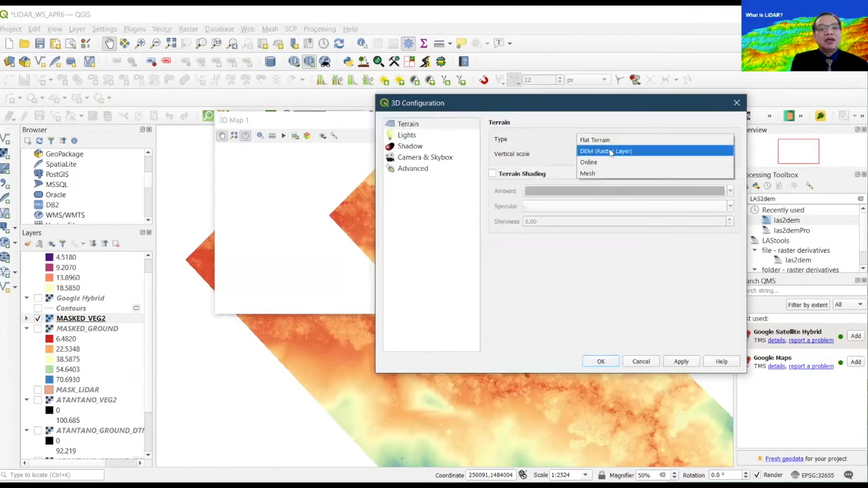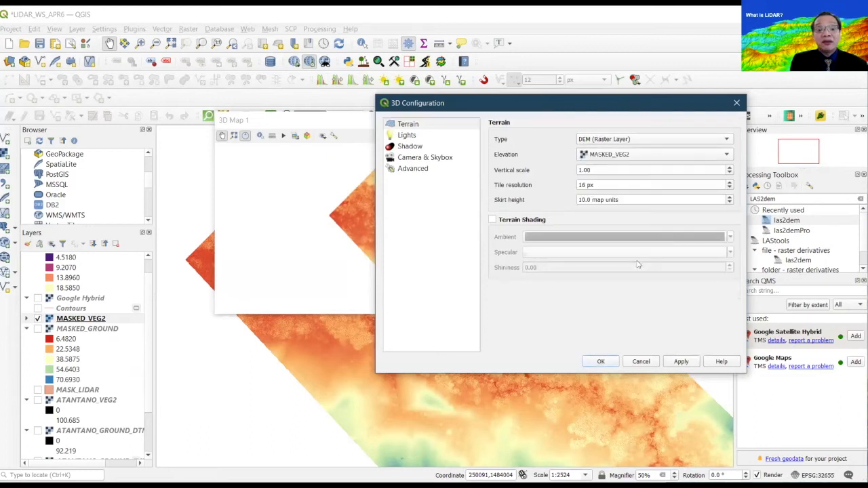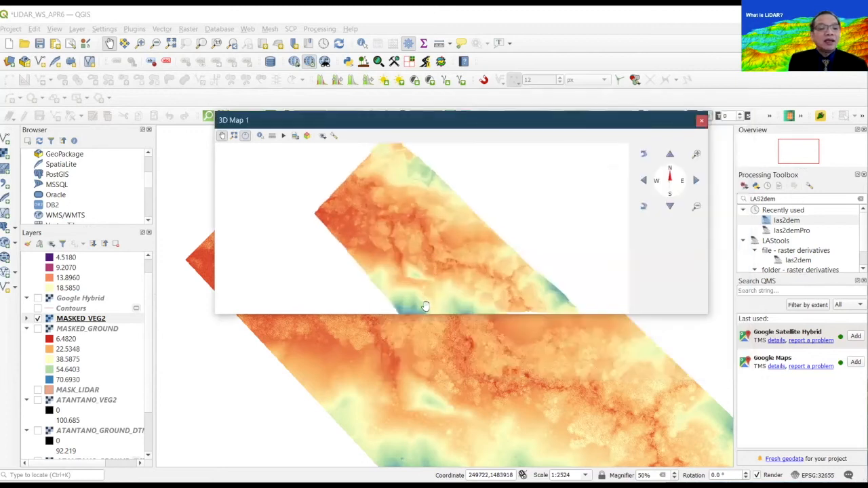Put it into a DEM raster layer, use the vegetation layer for the DEM, apply it, give it a better looking number sets of pixels, say 600, and a vertical scale of 2, meaning you exaggerate it twice from that of the normal. Okay, apply.